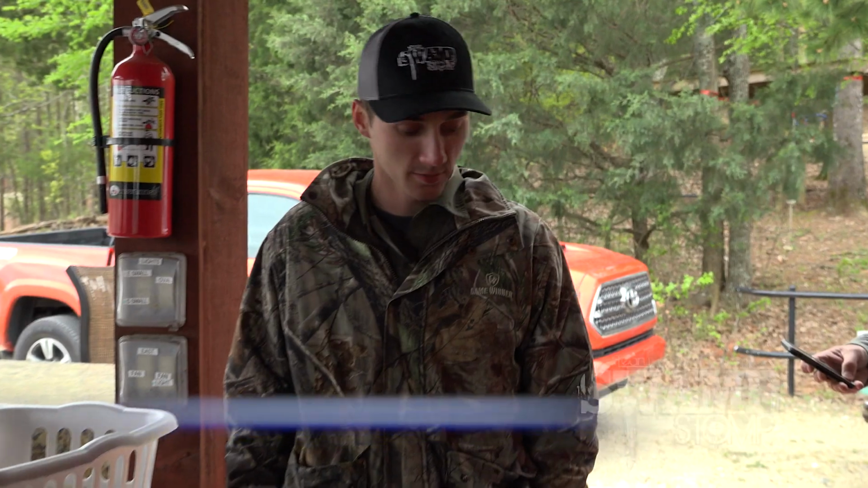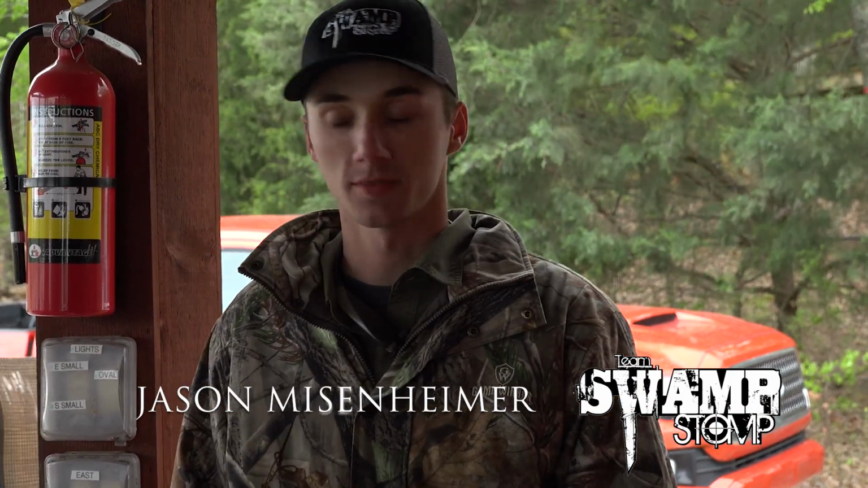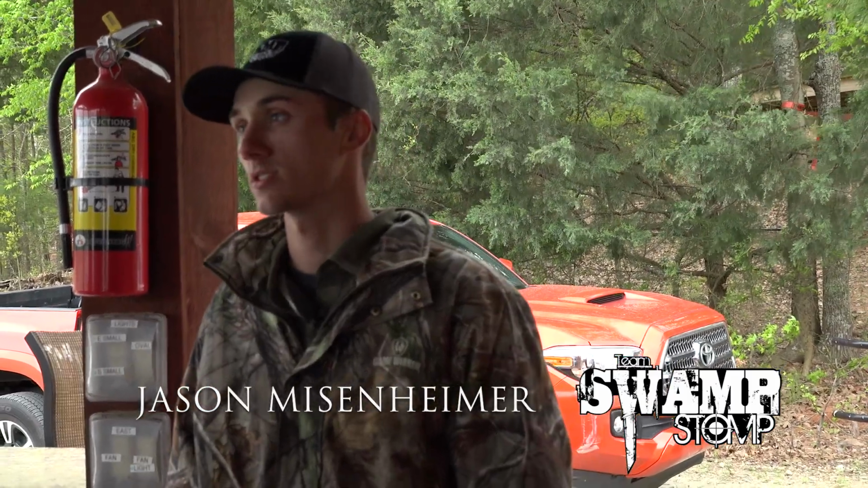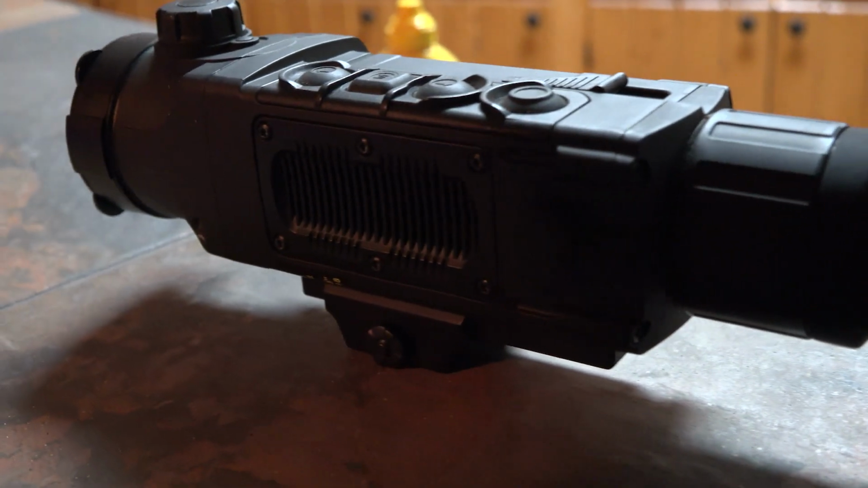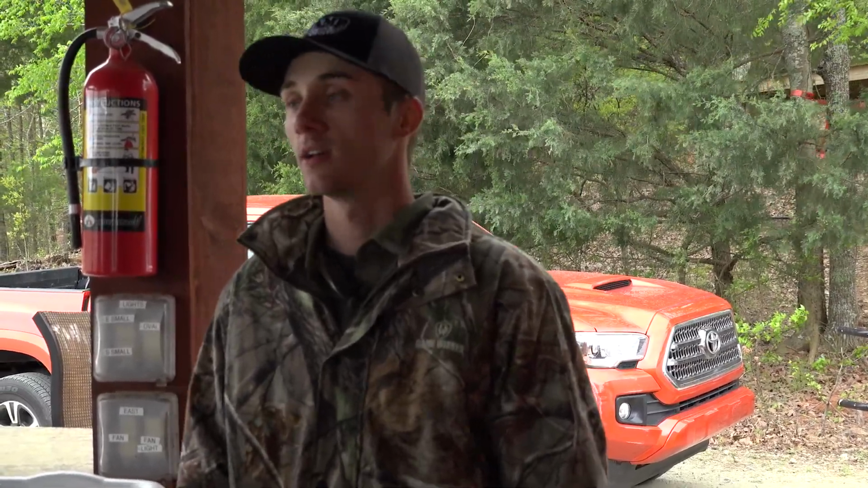We'll go through gear. It's going to be pretty simple. You guys are going to have one button to worry about on your scope all night. Everything else I'll handle for you. It's going to be plain Jane AR. You'll either be shooting 7.62x39 or .308. The scopes have 2 inches of built-in eye relief with the rubber eyepiece, so you don't have to worry about getting your eye popped or anything like that.